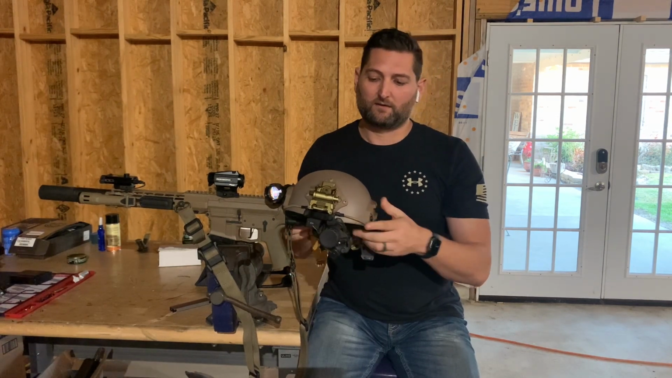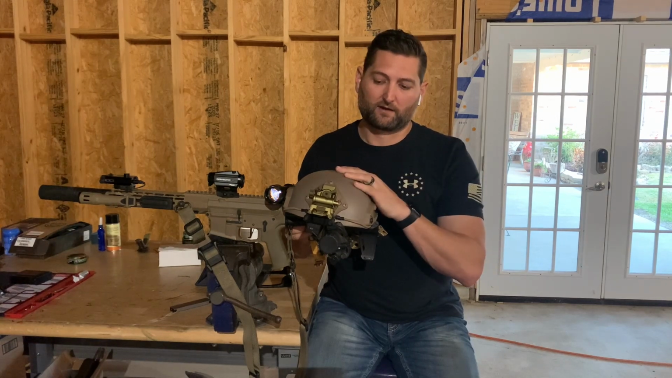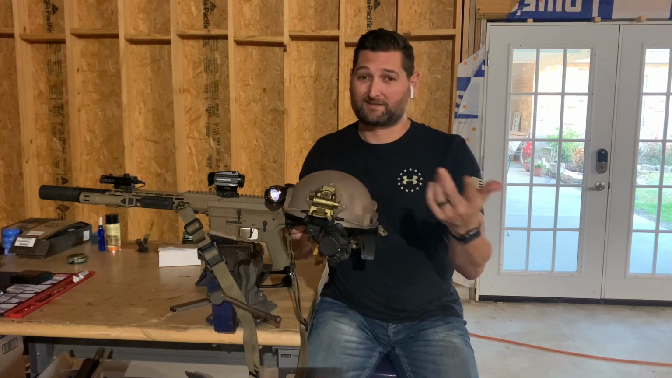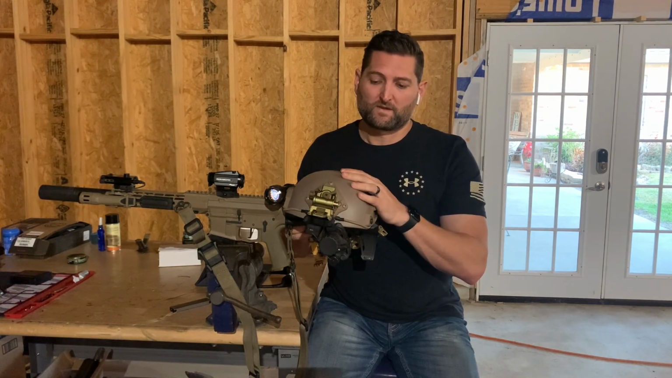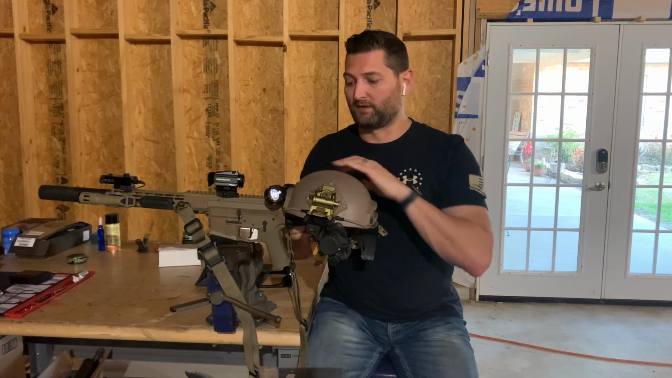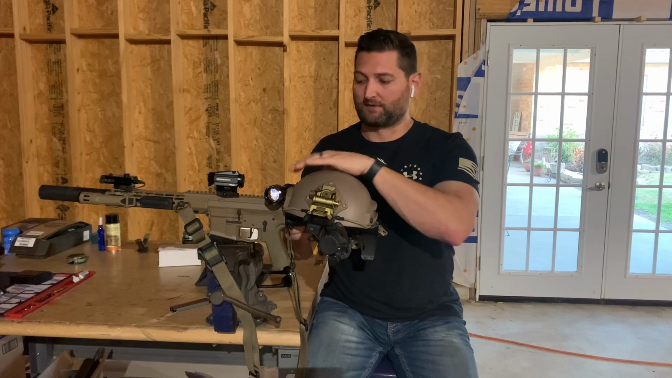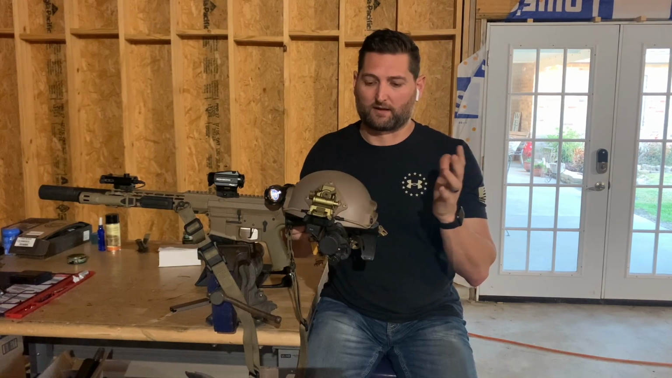To get the Wilcox mount, which is pretty much the top of the line when it comes to mounting systems for a PVS-14, they're selling for like $500-600 if you can find it. Everything else that I've bought on this helmet, including the mounting system, light, and counterweight, I got for under $500.